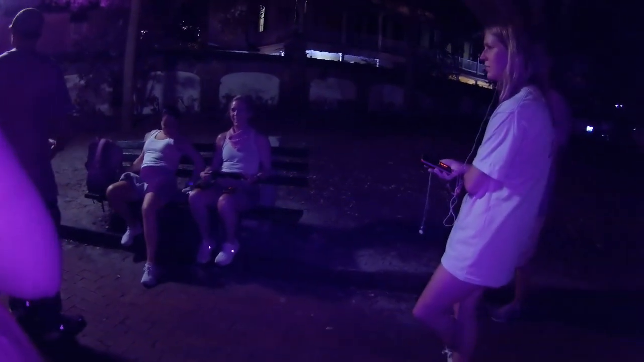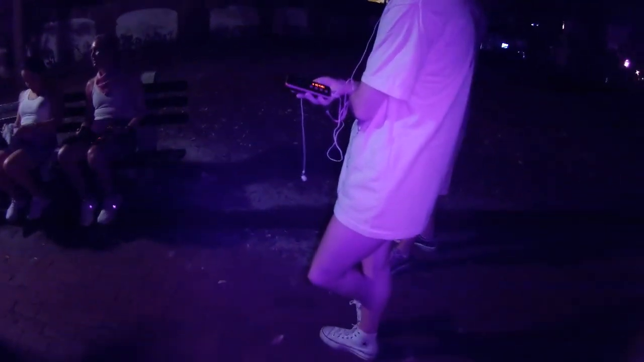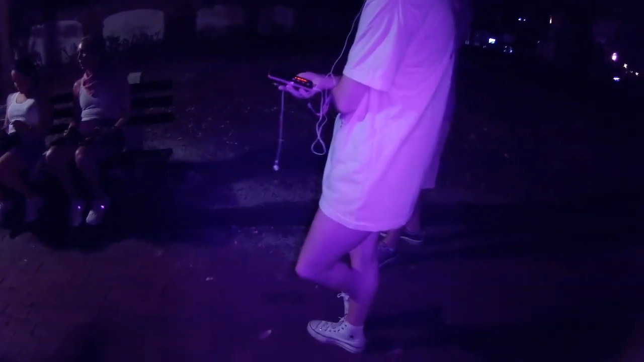I saw it somewhere. Alright, so once I set up my phone, I'll be sliding it into your viewfinder, and you're going to have a black smoke background on it.